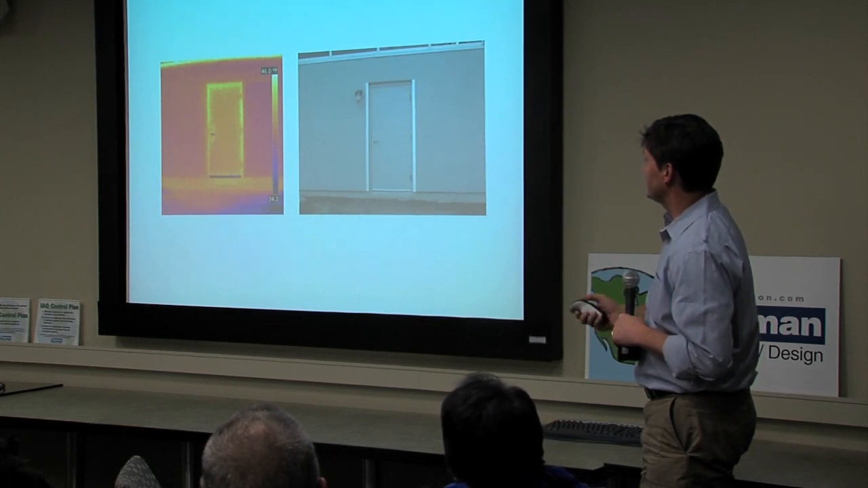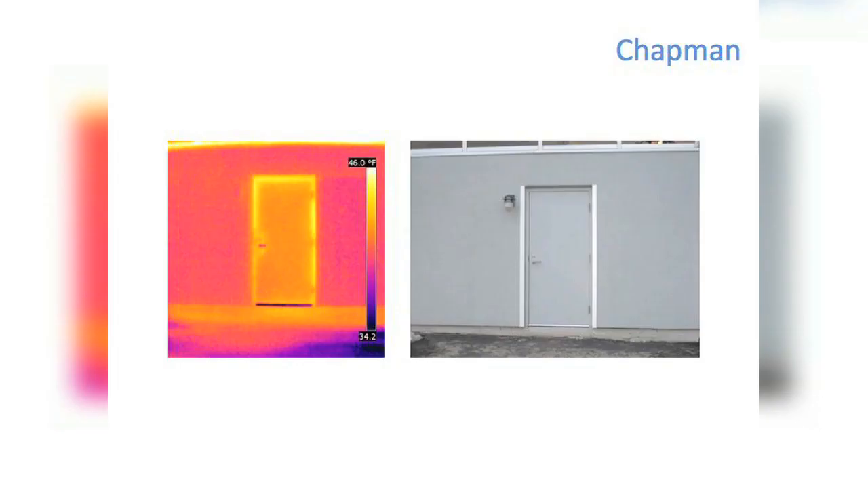And then I think this is the last one, just another weather stripping issue here around one of our doors, showing how much energy is lost without proper weather stripping.